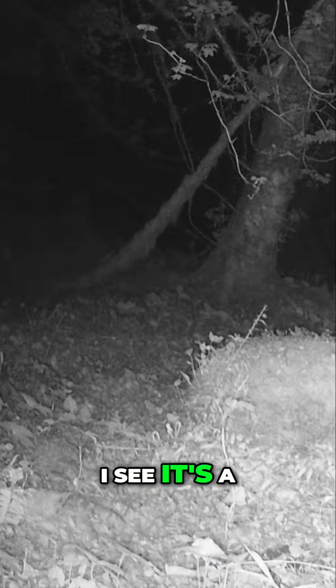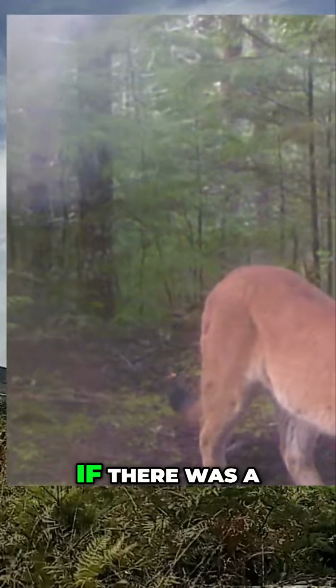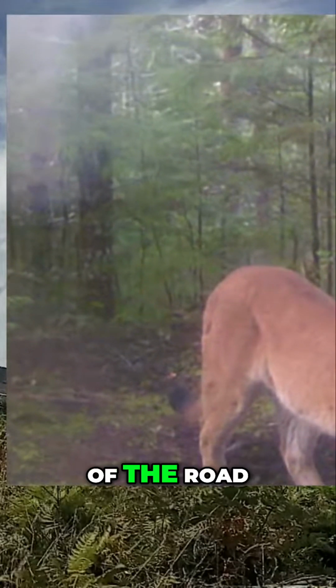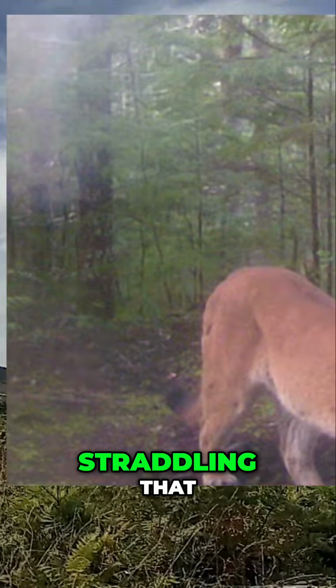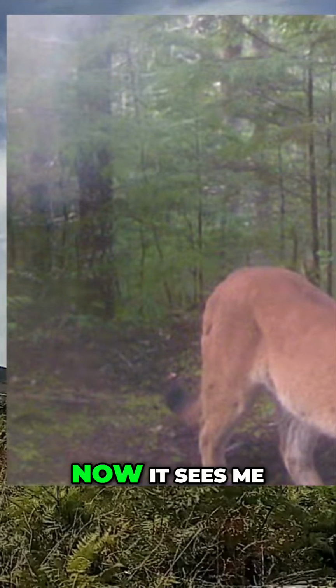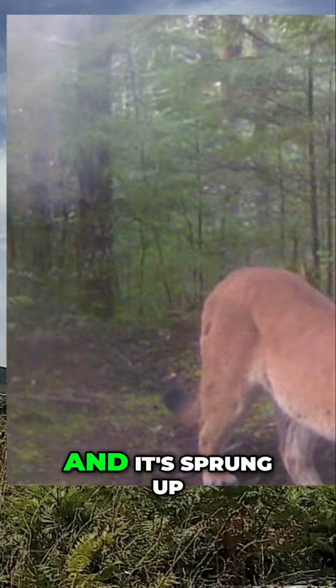I slow down, hit the brakes, and I see it's a cougar, and it's straddling what would, if there was a line there, be the middle of the road, the stripe. There wasn't one there, but it was straddling that. Now it sees me, it's in the headlights, and it sprung up.